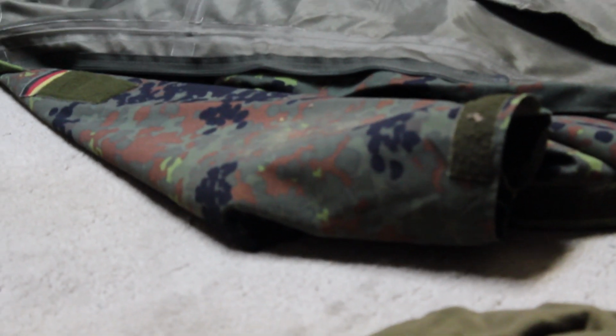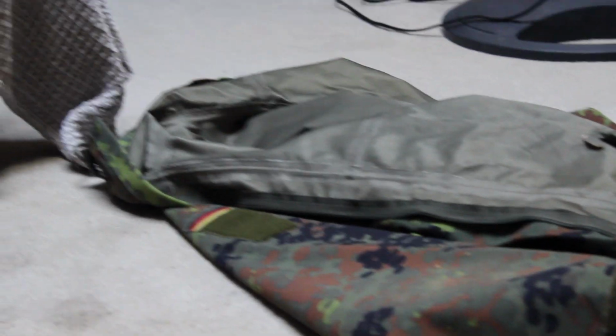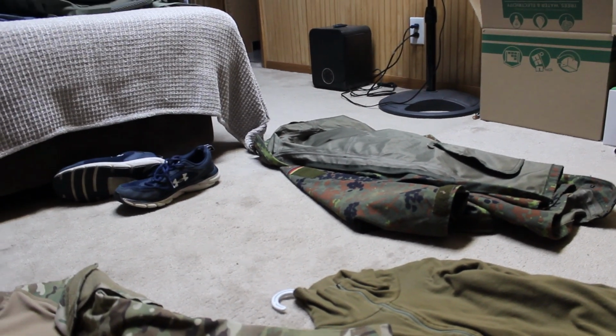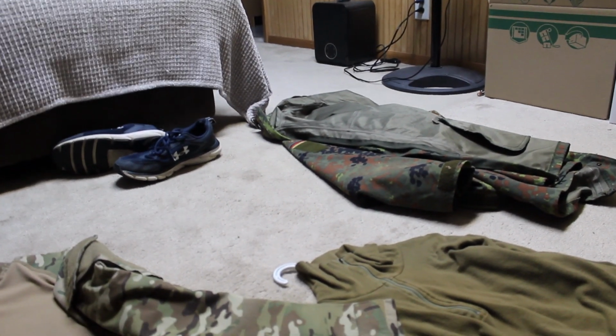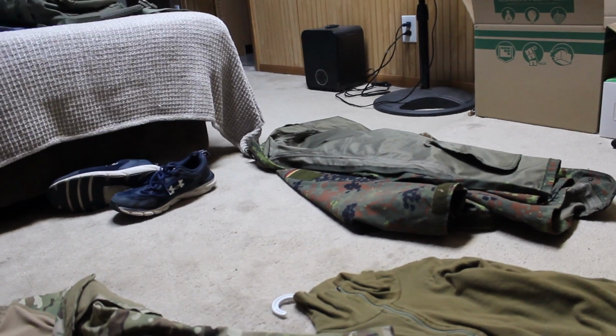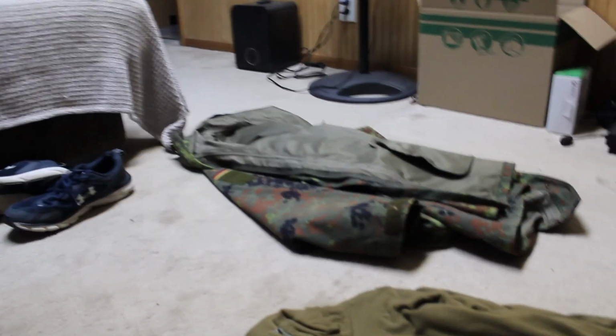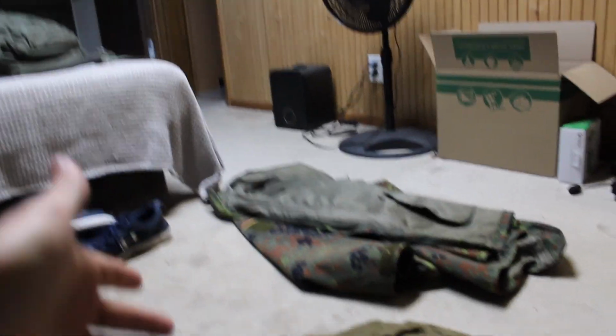This Flecktarn here is part of the reason I'm suggesting the Teflon could be an issue. So Sympatex is like Gore-Tex. Both of them are a Teflon based chemical that gets put onto the clothing to make it much more waterproof. So it's going to stay nice and dry. But it might be the case that it causes it to glow. That's some official Flecktarn, and maybe it's used.